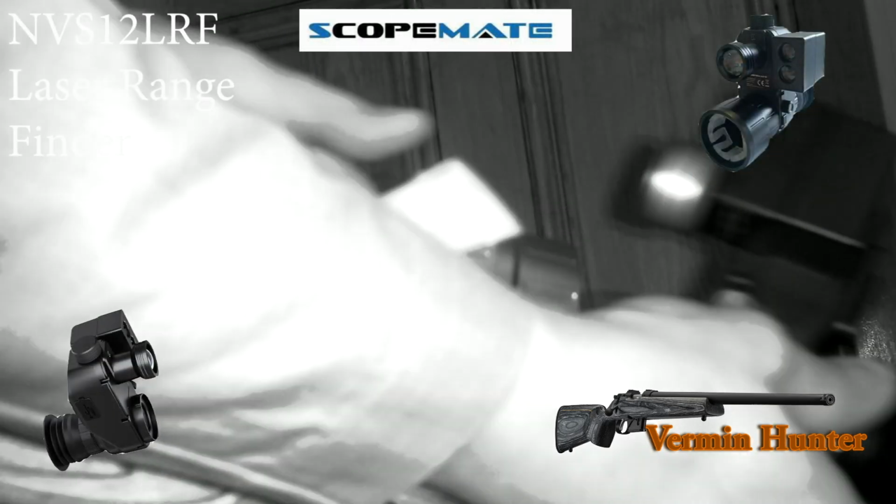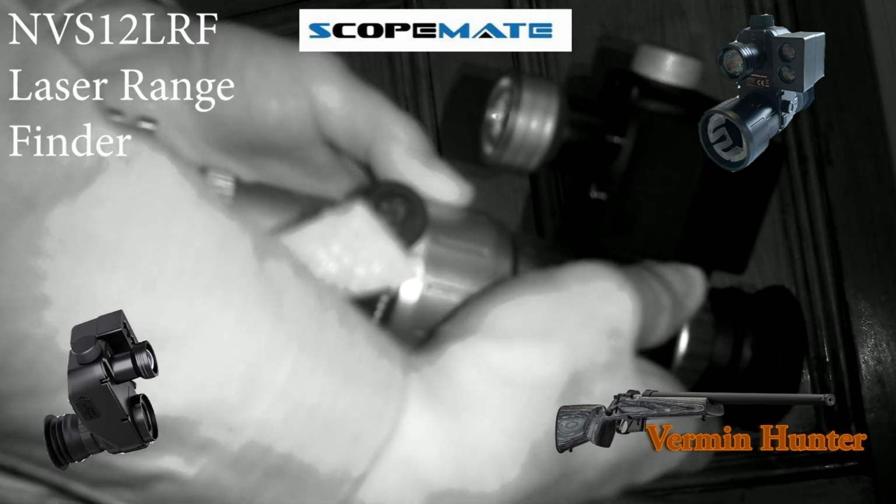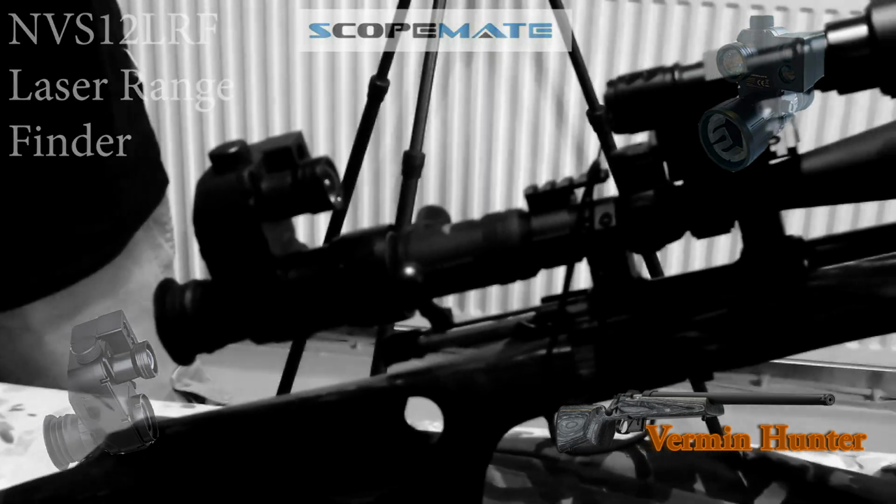And here you'll see the ScopeMate NVS 12 LRF. Absolutely brilliant device, really impressive scoping devices over the last 2 years since I've used them, and this latest edition is absolutely fantastic.